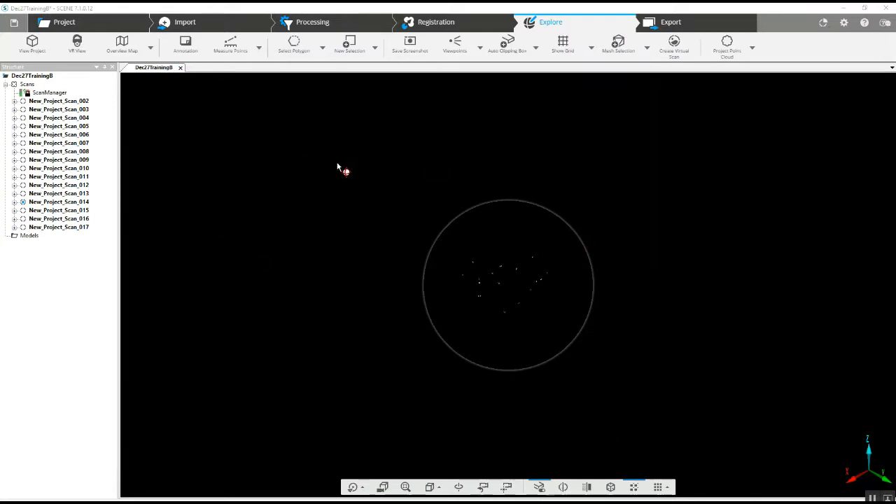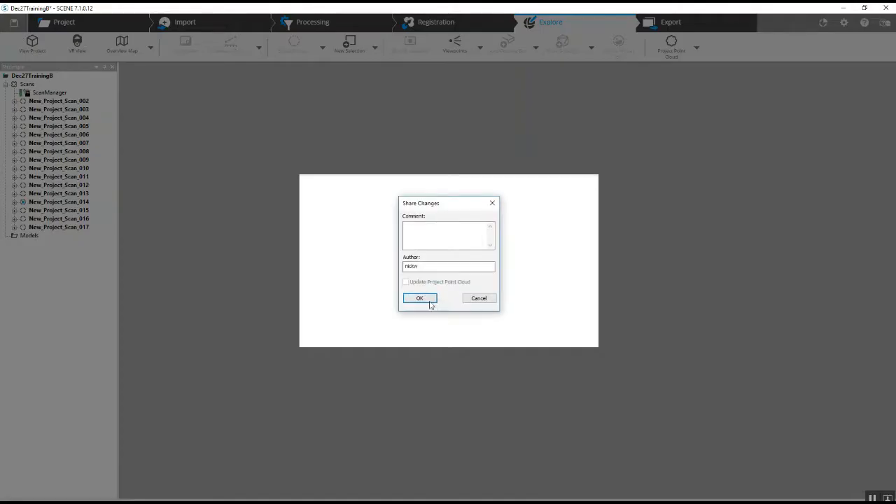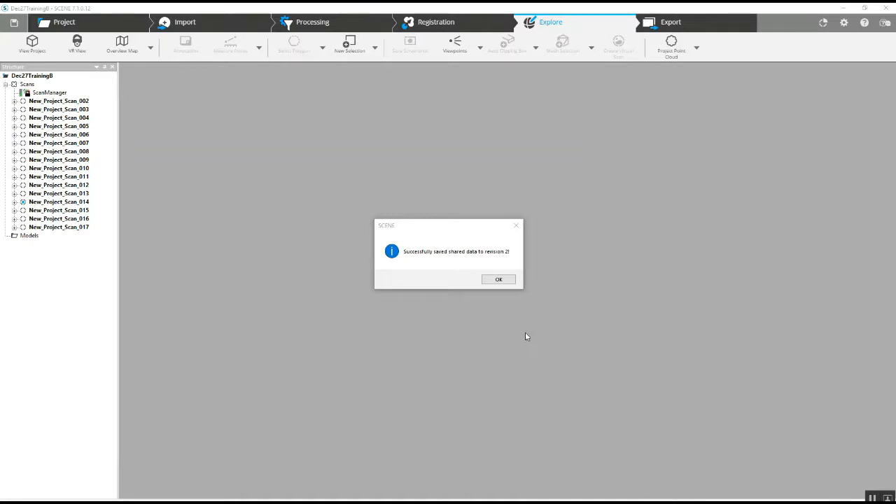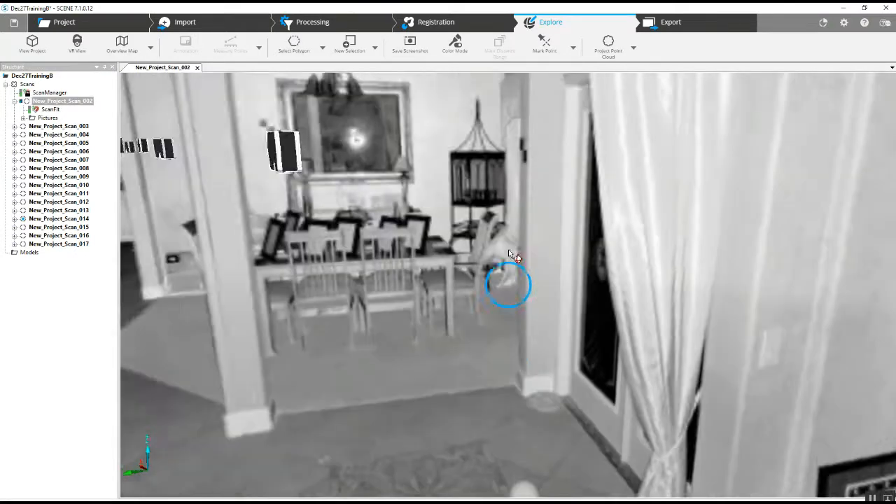It's trying to load your project here, but as you can see on the left-hand side, none of these scans are loaded. We'll go ahead and close that down and save our project. Once saved, we can go ahead and open up single scans.